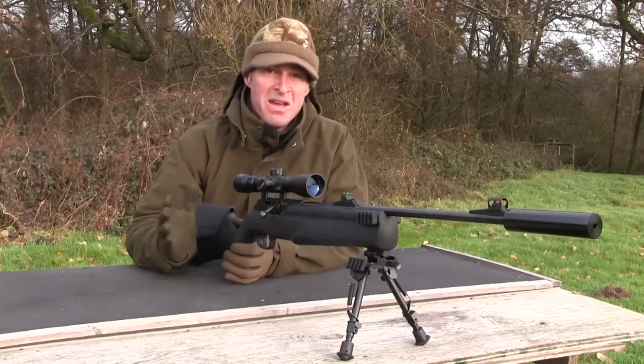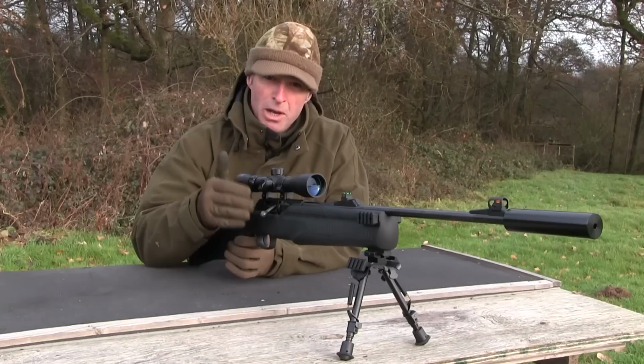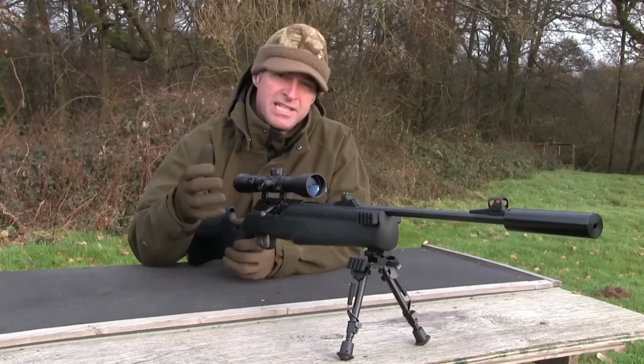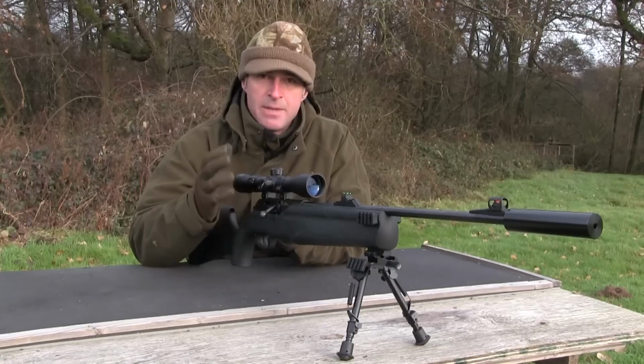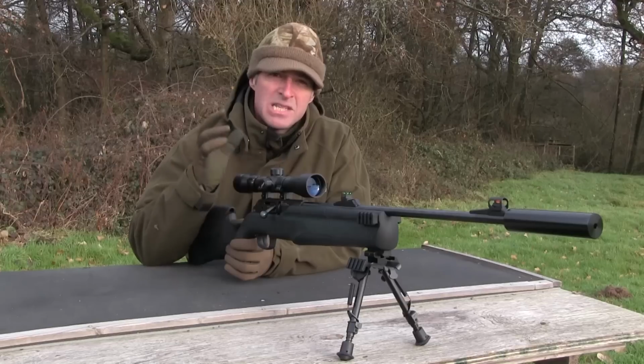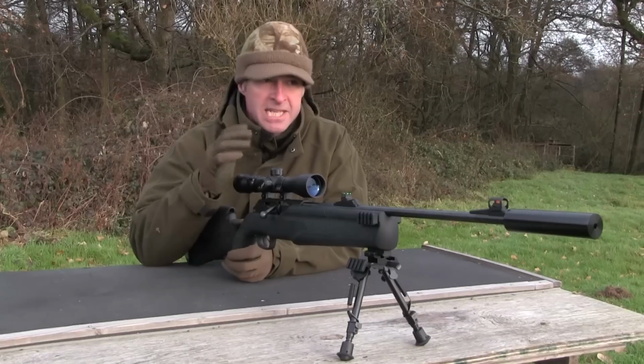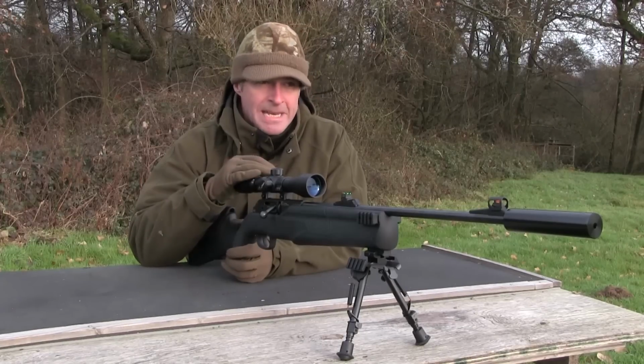Right, well I've done away with the usual bench bag and I've used a supplied bipod just to give you a better idea of how the complete kit actually performs. Although what I will say is, although the supplied pellets weren't bad, I've been getting better groups with JSBs and that's what I was using then.